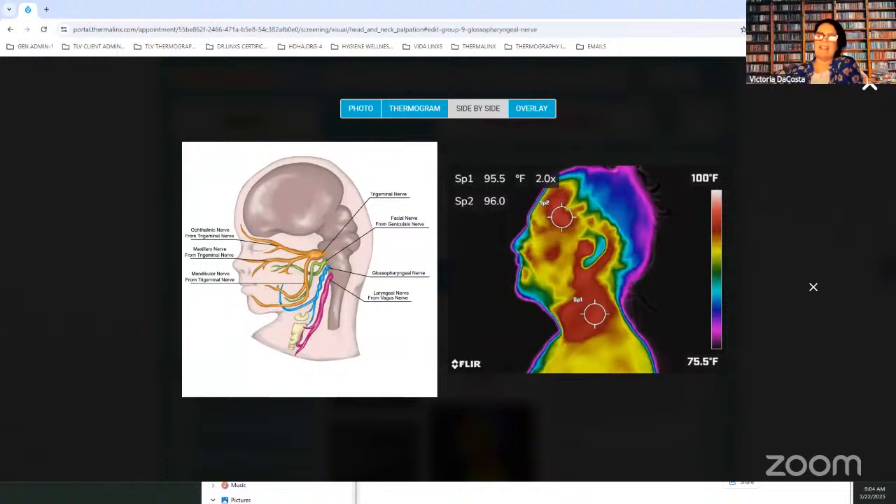And so having these images brings up these questions for the patient. And then we can say, wow, this and that. Did you get hit by a baseball when you were in junior high? And they'll be like, oh, yeah, that's right. It was really bad. It was Joe Blow and blah, blah, blah.